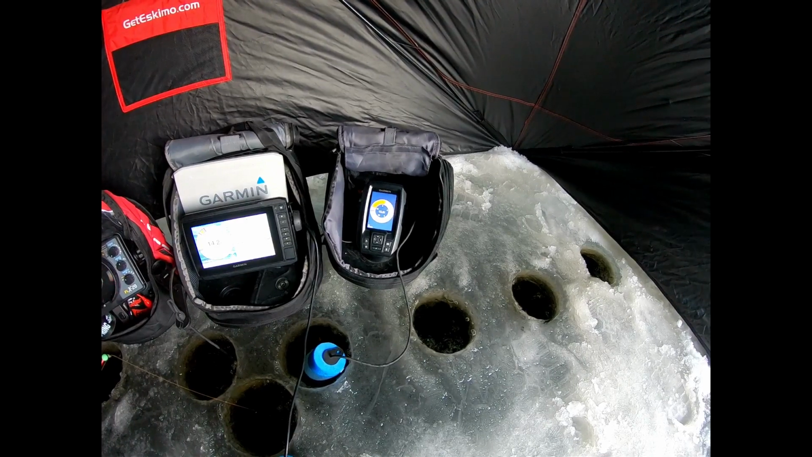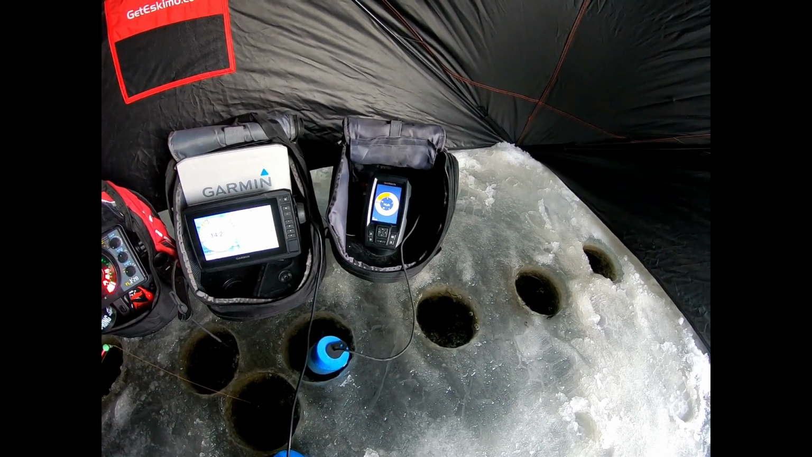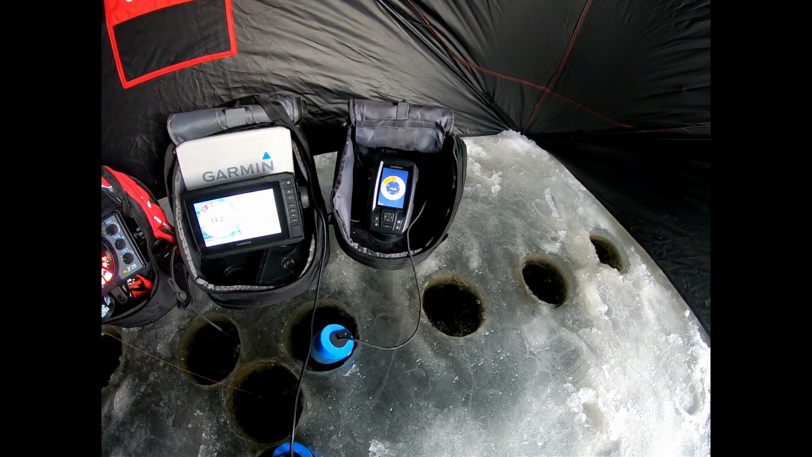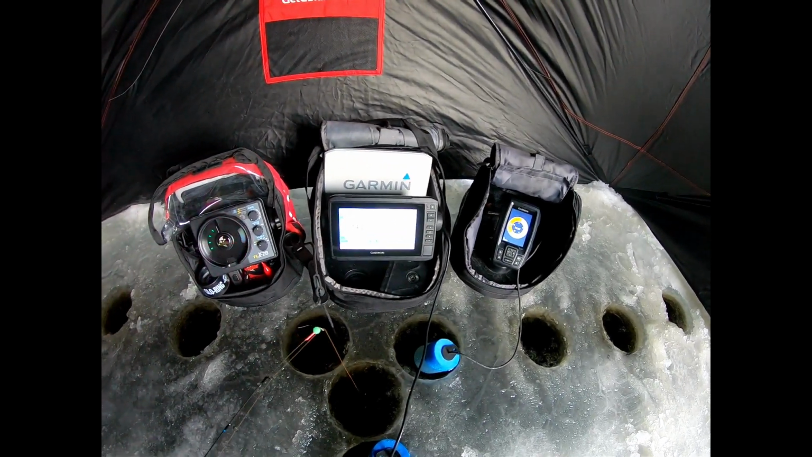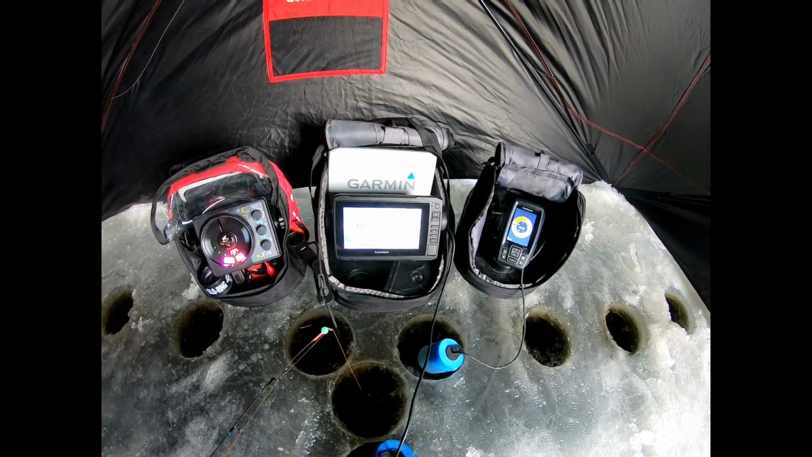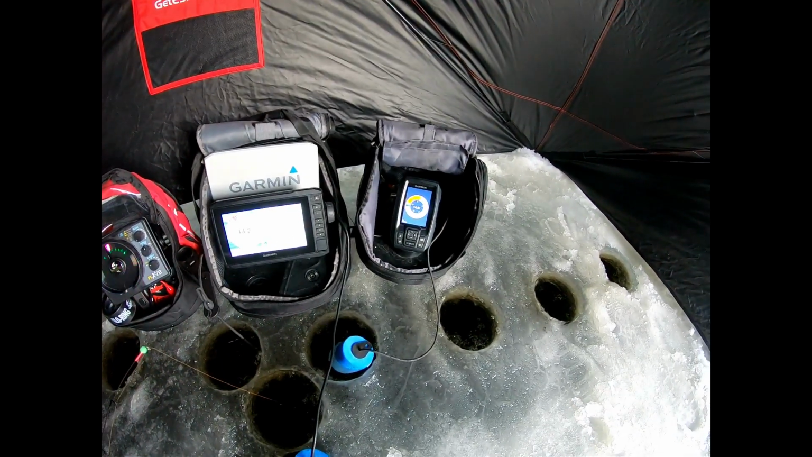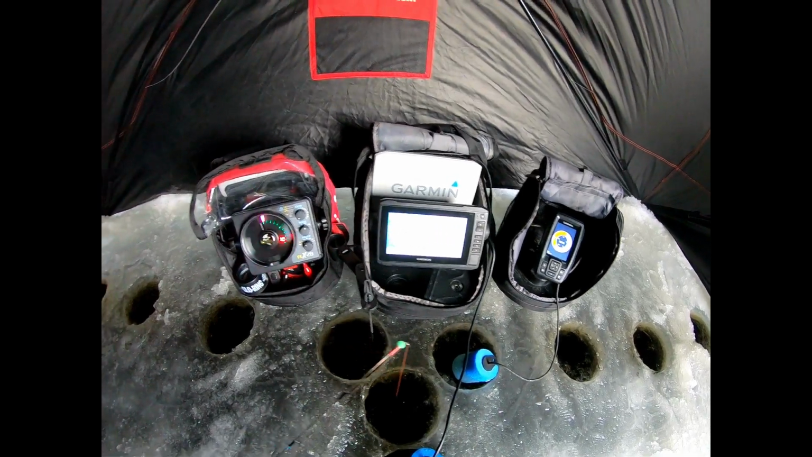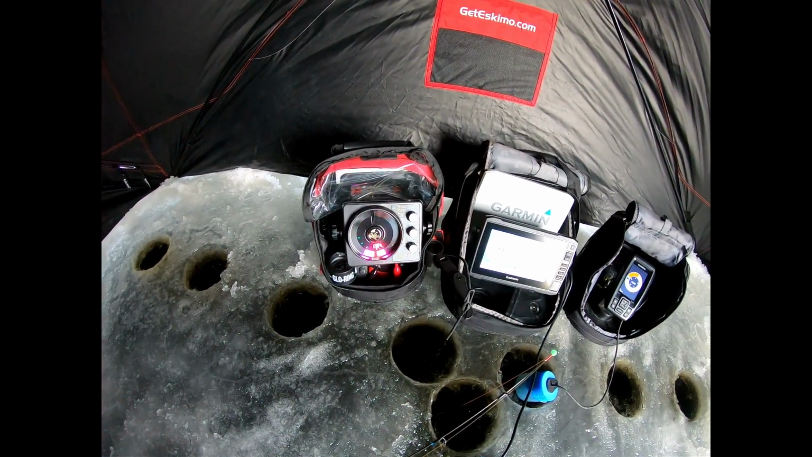I've had the Striker 4 for a couple of years. It's great for hole hopping, for panfish. It's very lightweight, very compact, but as you can see, it does have a little bit of a smaller screen. The CV73 has a lot of features, a lot of functions. These two both have the LCD liquid crystal display screens on them, and this is a traditional flasher.